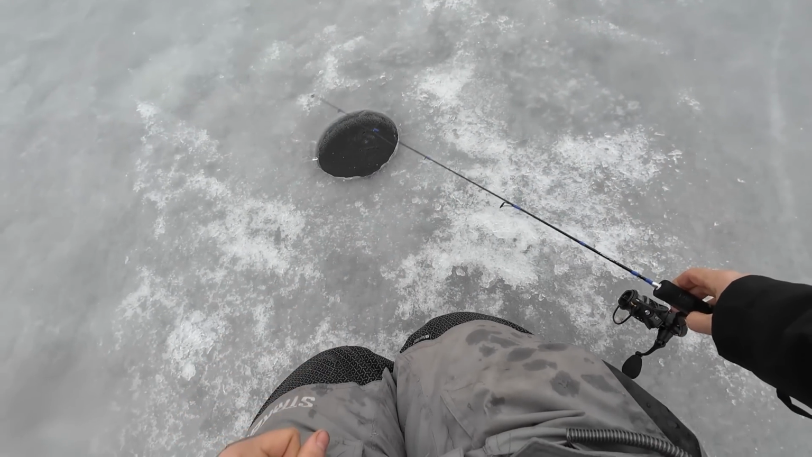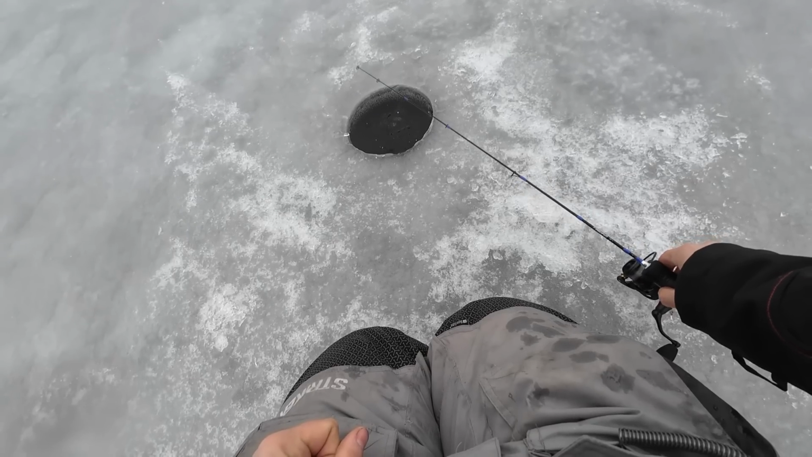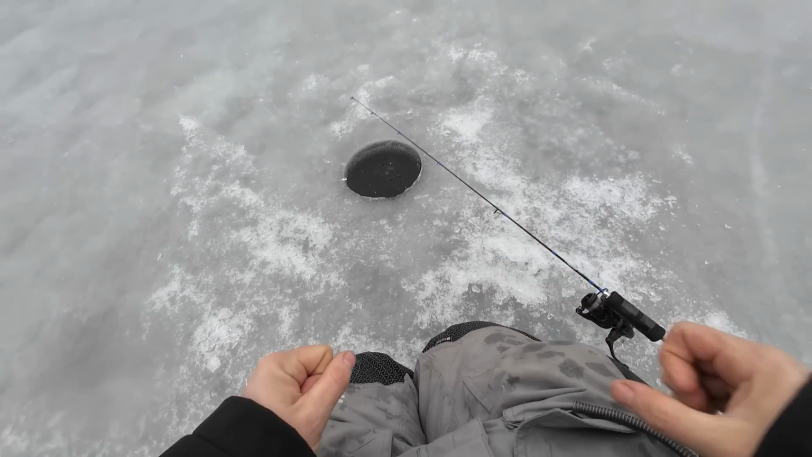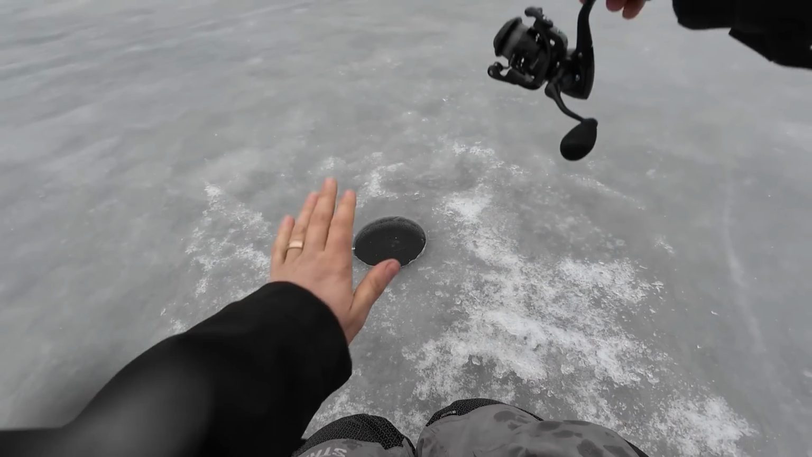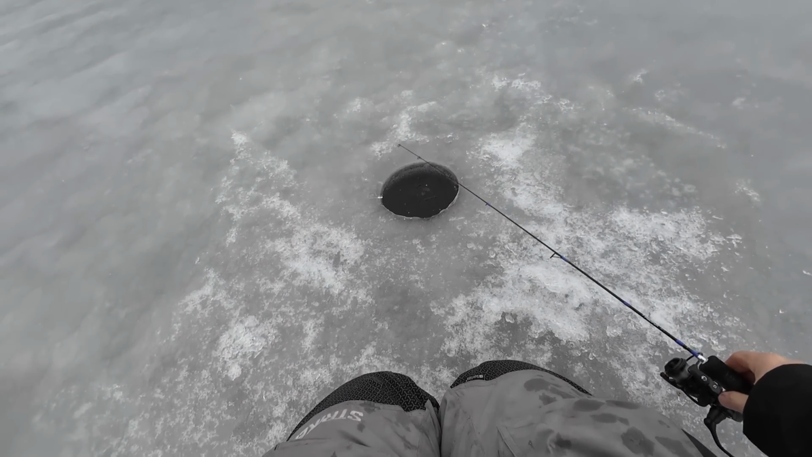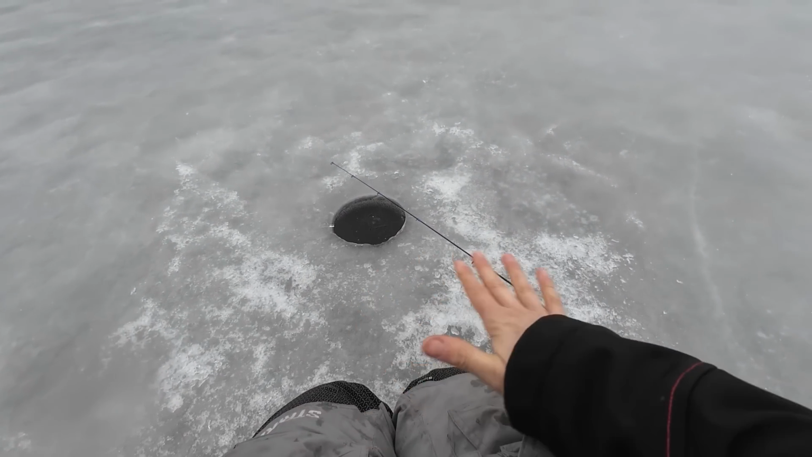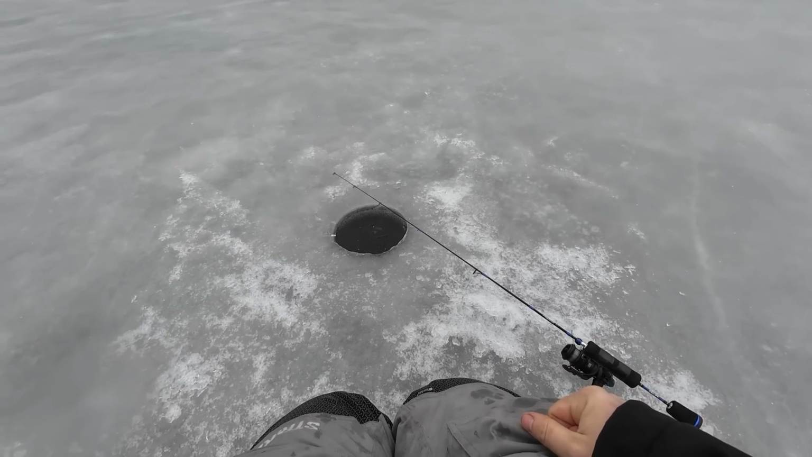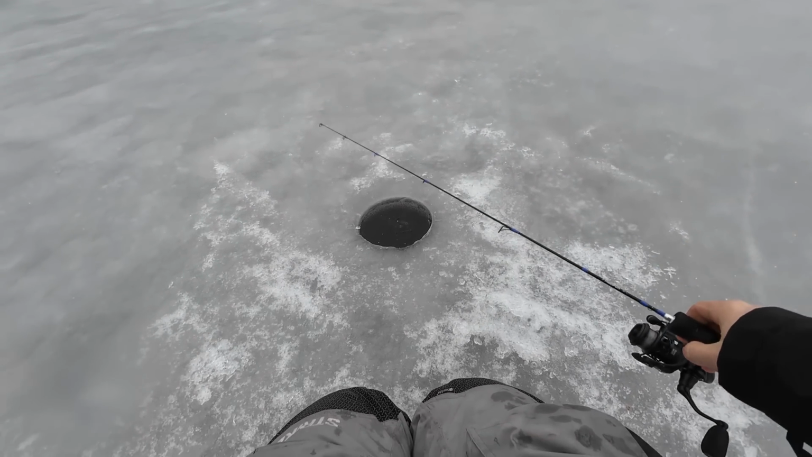Sometimes, too, if you can't hold it super steady, just set it down. I'm just going to set it down right here. Now we'll wait. Not touching it or nothing. There it is. Oh, see, it just took, and he missed. Like, I missed it. He didn't miss it, but I did. So sometimes they just like it super still. There it is. There's a bite. Oh, and I missed him again. All right.